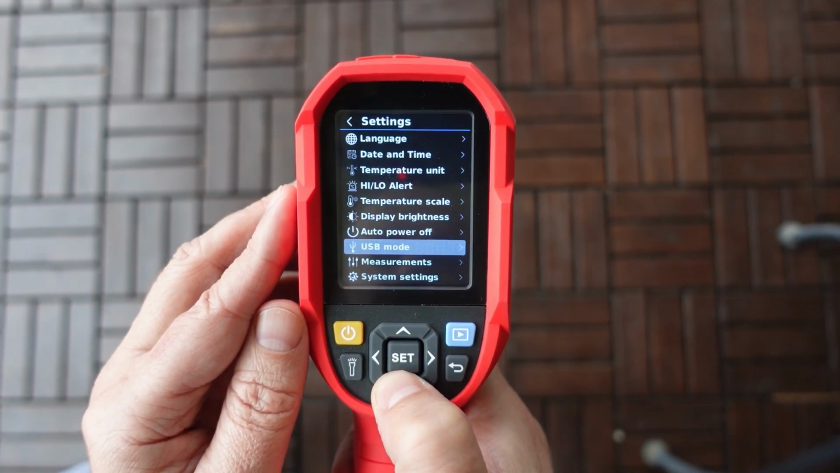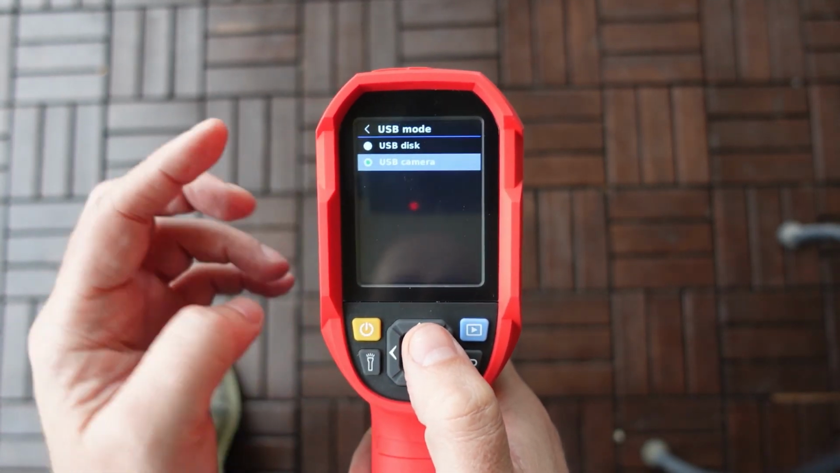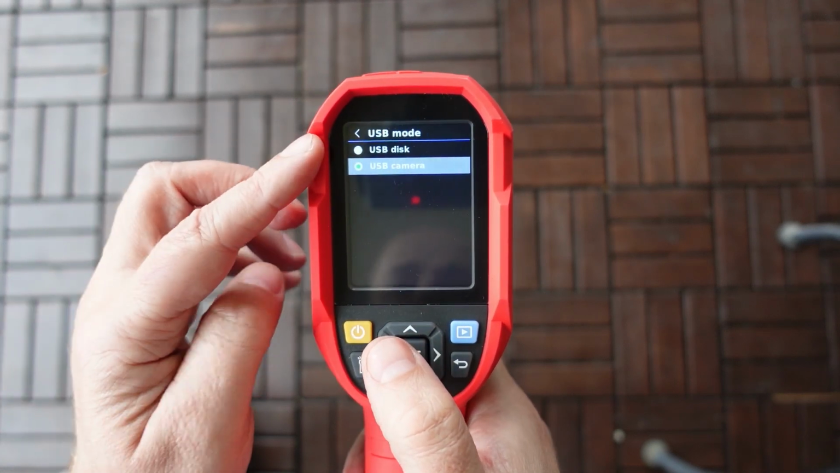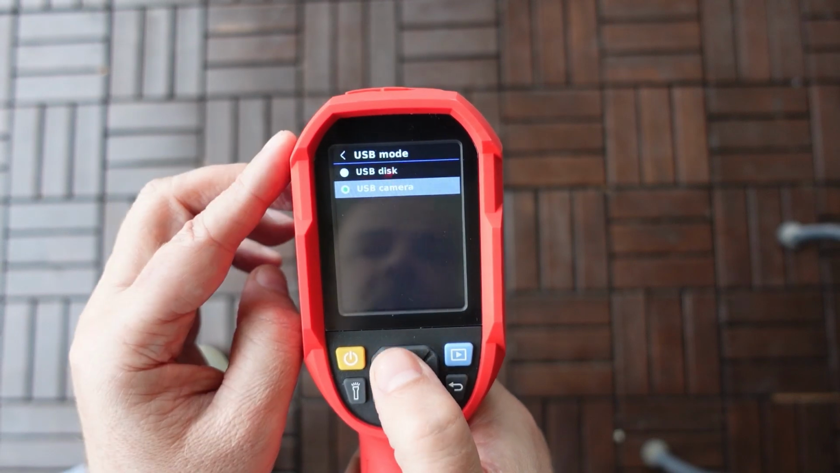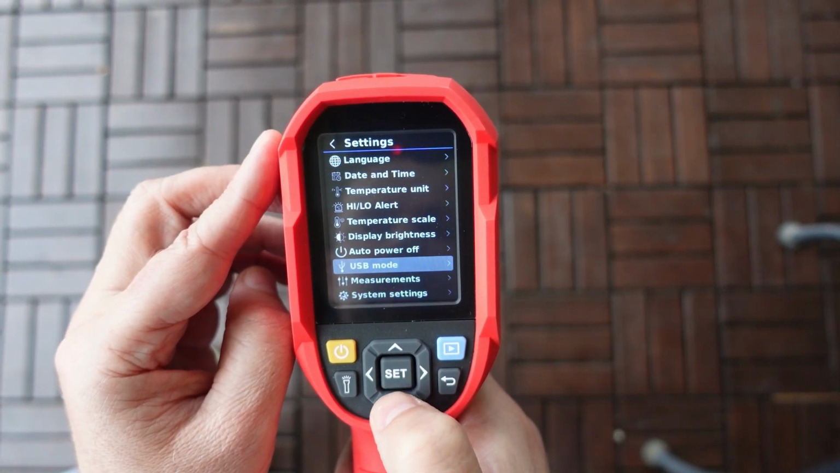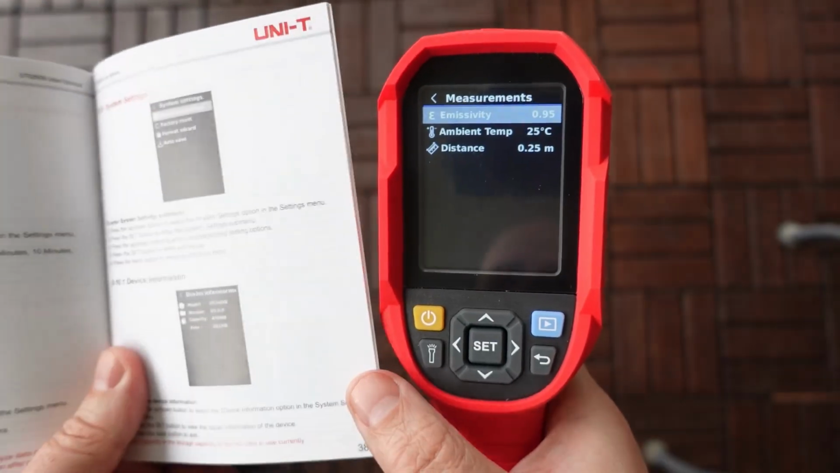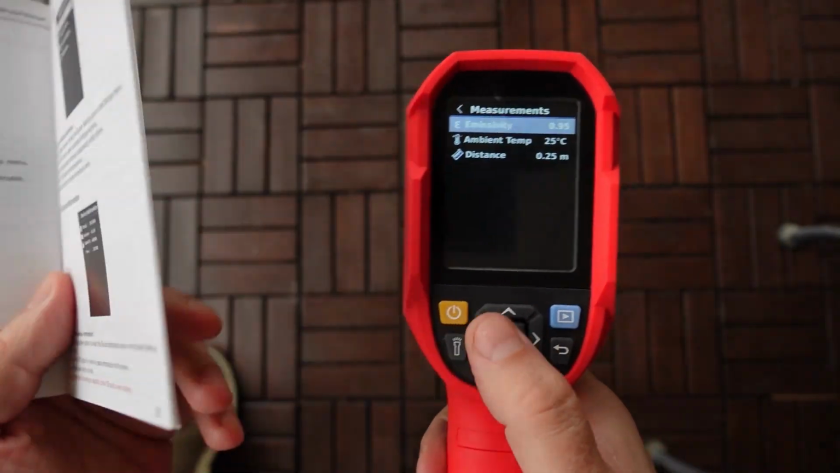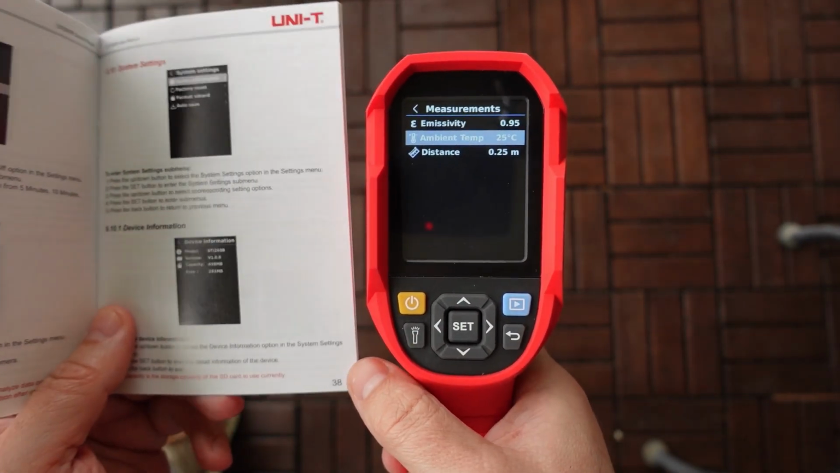Temperature scales, okay. USB mode, by default it can be used as a camera, but also if I want to copy the pictures from the SD card, I can change it to a USB disk. Measurements, and again in the manual I can only find information on how to change these settings, but what they mean I don't really get information.